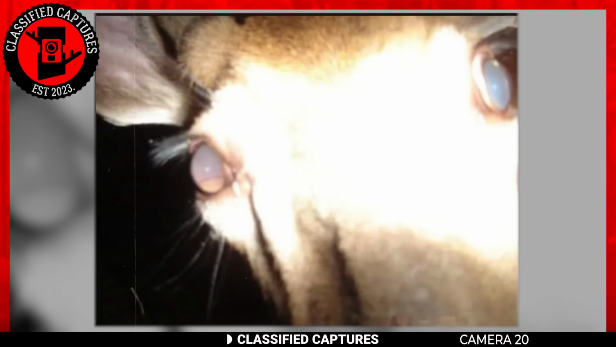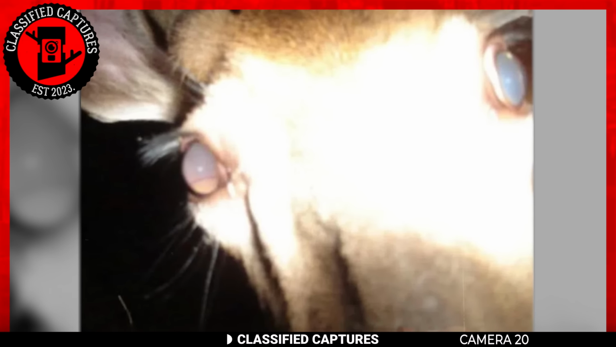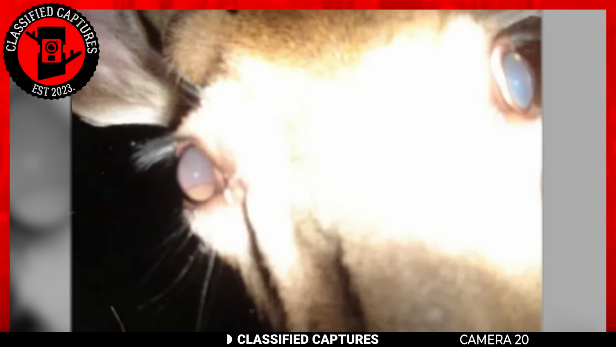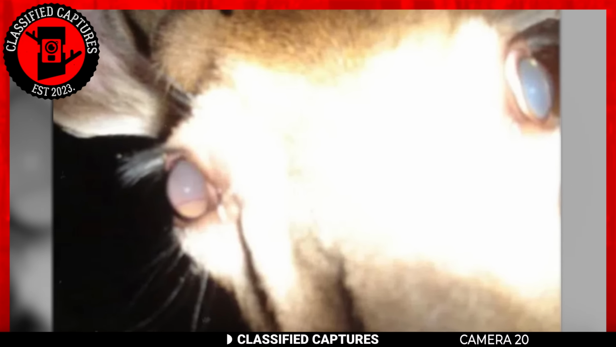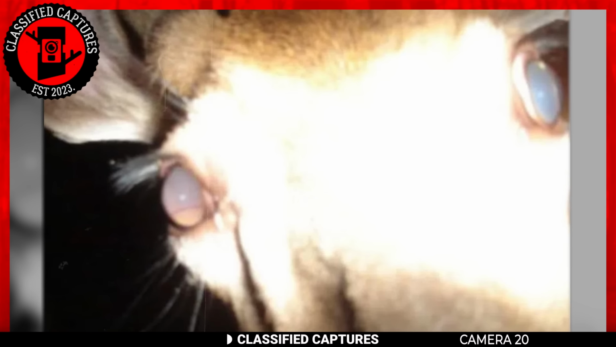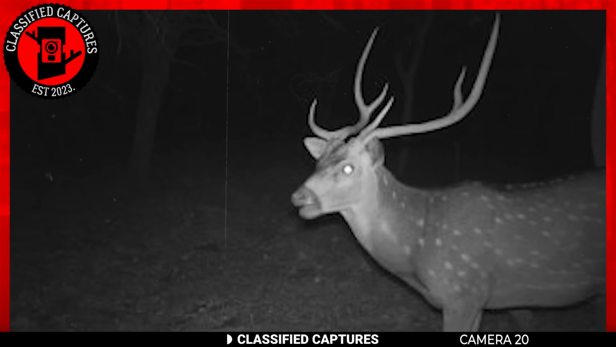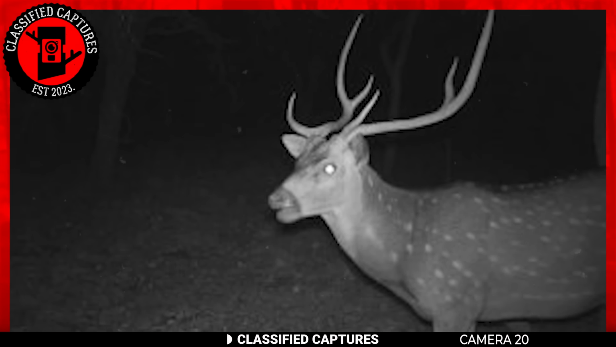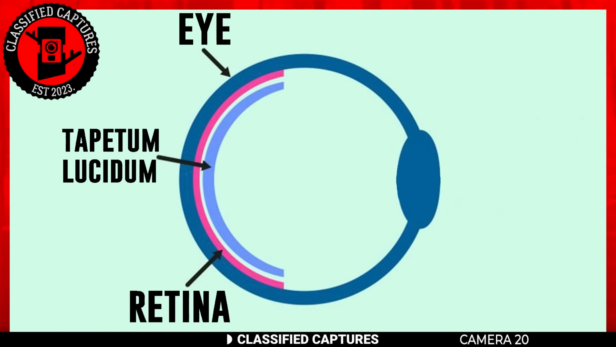And for our final capture, we have this close-up image of a deer looking into a trail camera. Despite being jumpy and having the tendency to flee at the least provocation, these creatures are some of the most curious animals on the planet. A fun fact before you sign off this video. Deer have glassy eyes that reflect light, which is why you often see their eyes glowing in the dark. This reflective quality is due to a membrane behind their retina called the tapetum lucidum, which can also be found in other animals. Pretty cool, right?